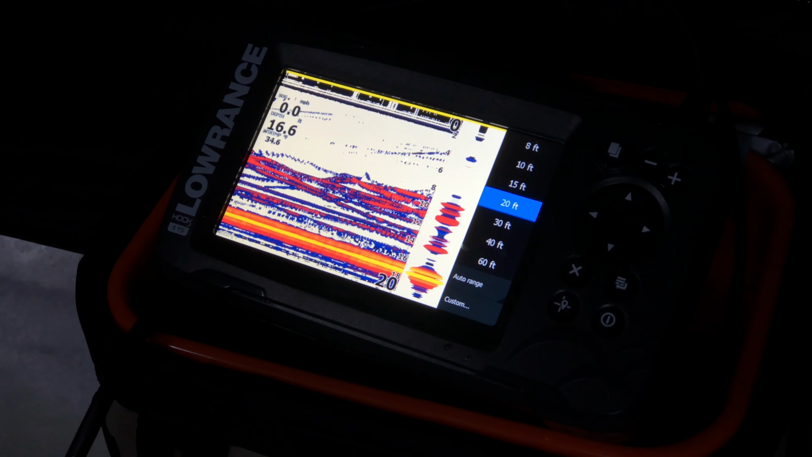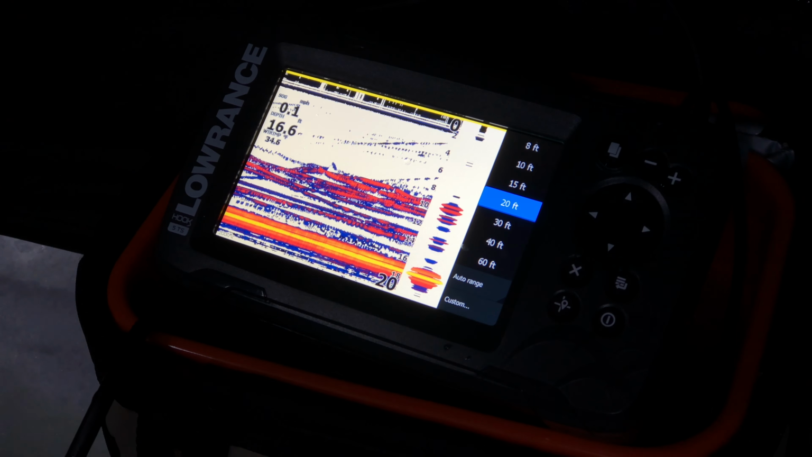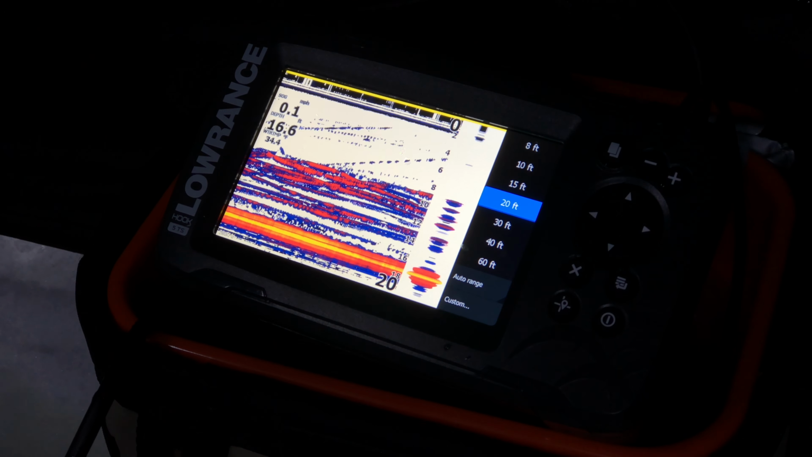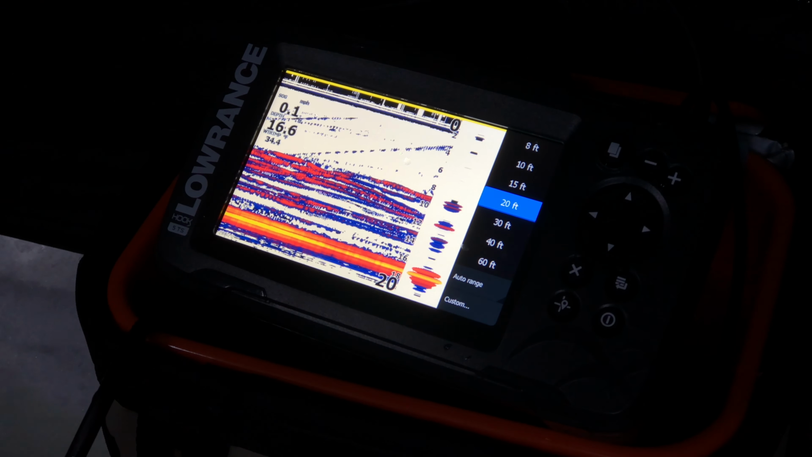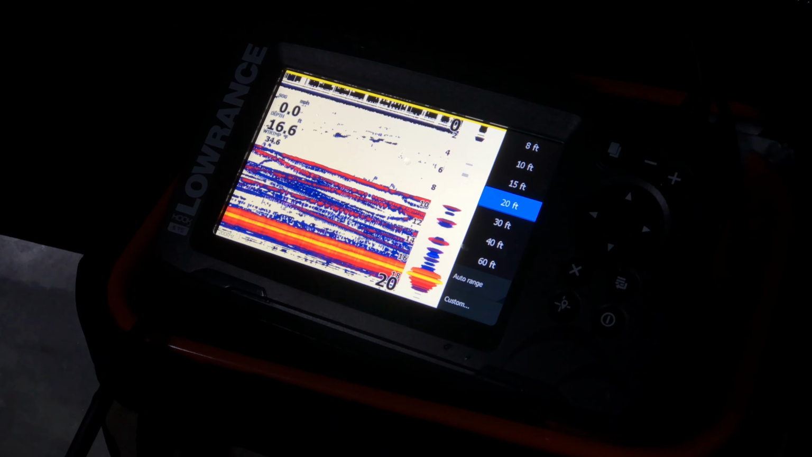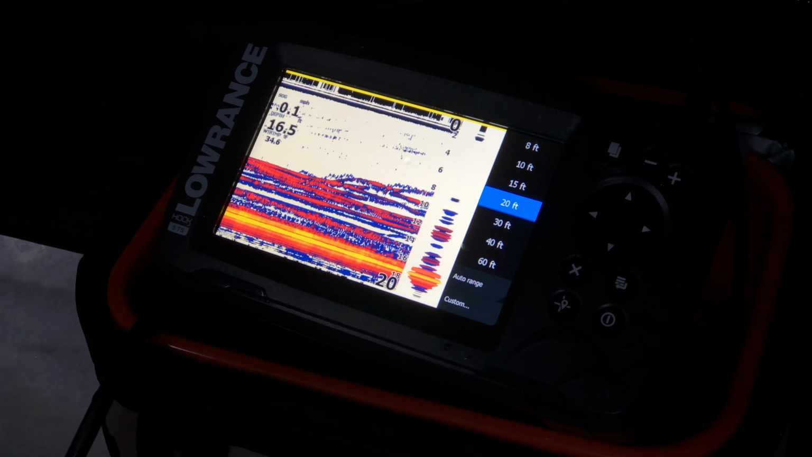There's a ton of fish down there, y'all. There is a ton of fish. I just don't know what it is. But look at that graph just go crazy. This is why I like the sonar. You can see all the different fish that are stacked down there. You can see my lure.